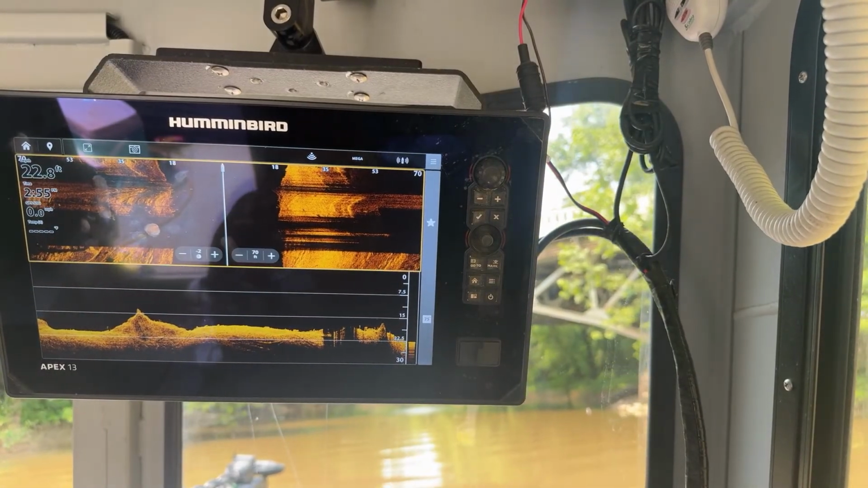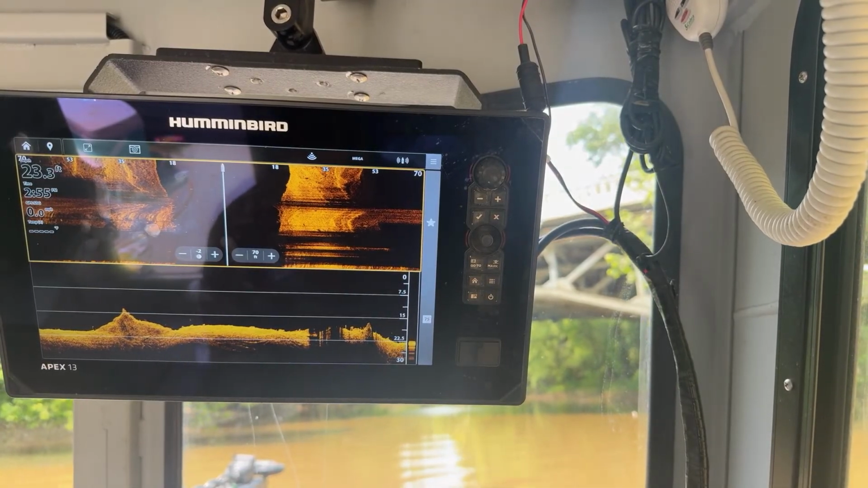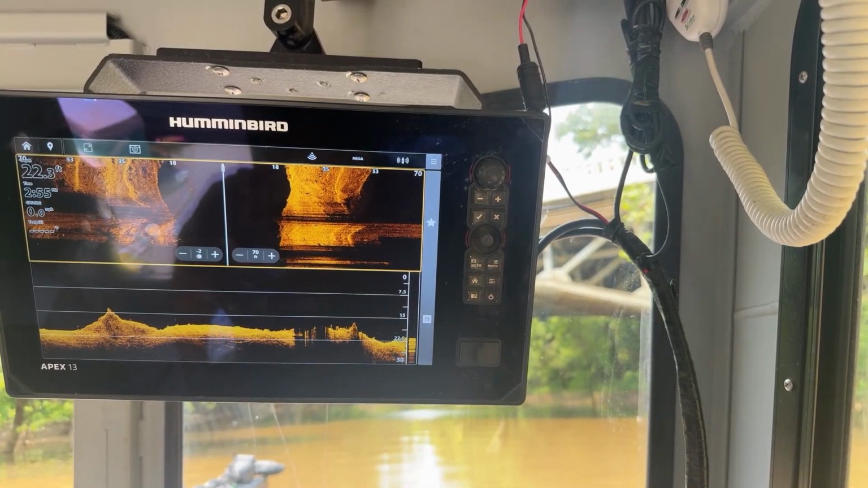Now we got a park. Is this the park? Or is this... This is just a road that goes over, yeah? Oh, you don't know, do you?